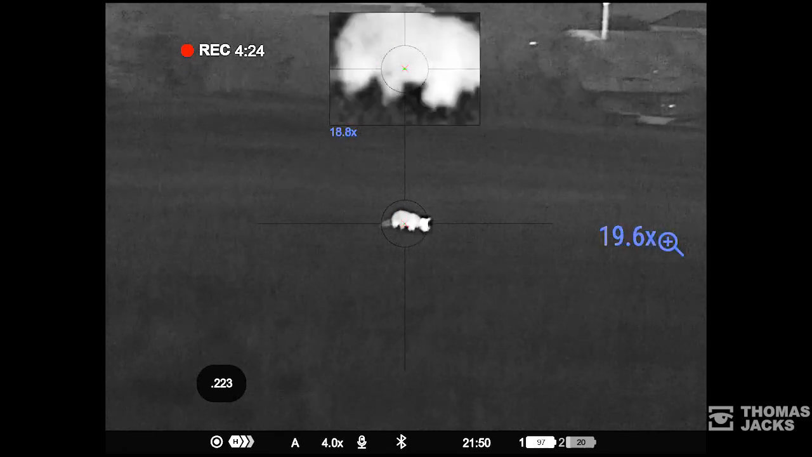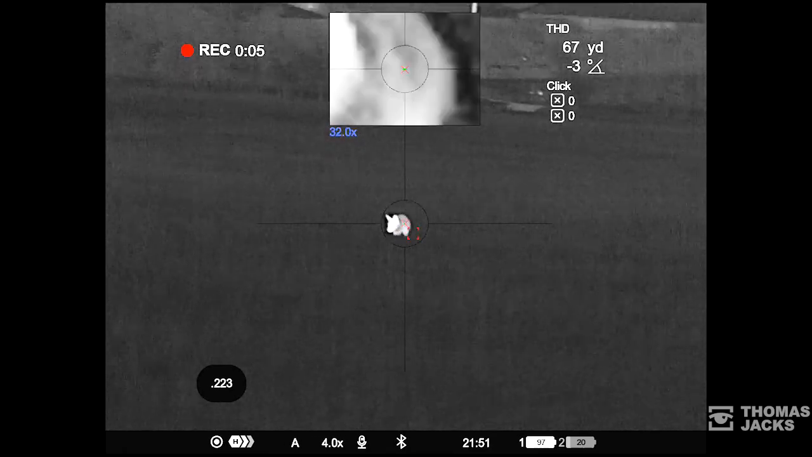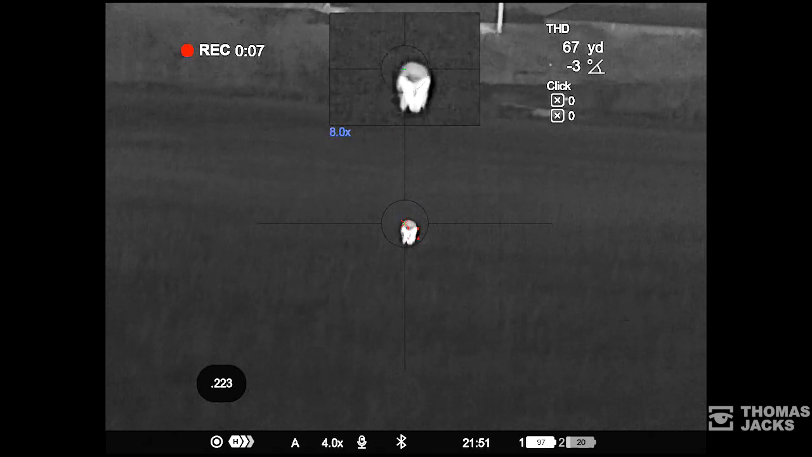Foxing control, gamekeeping, it just got a whole lot easier with a Pulsar Thermion 2 LRF XG60.